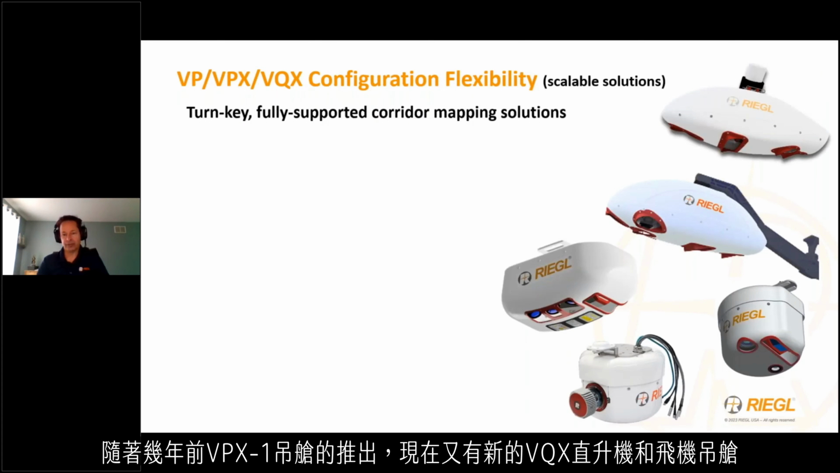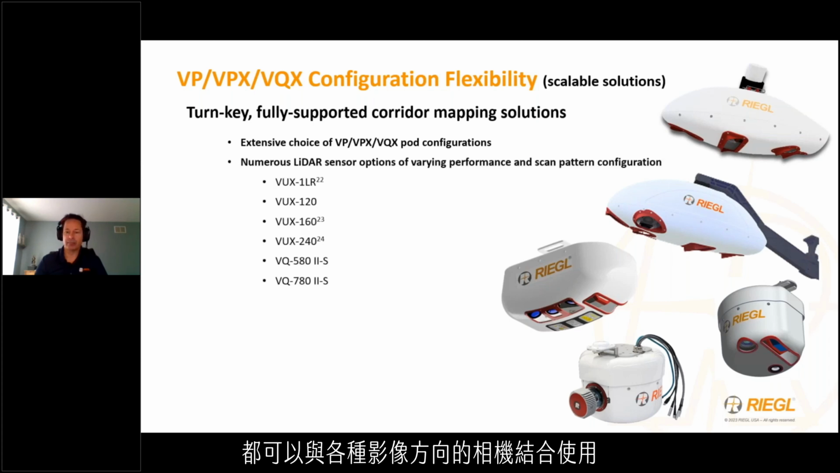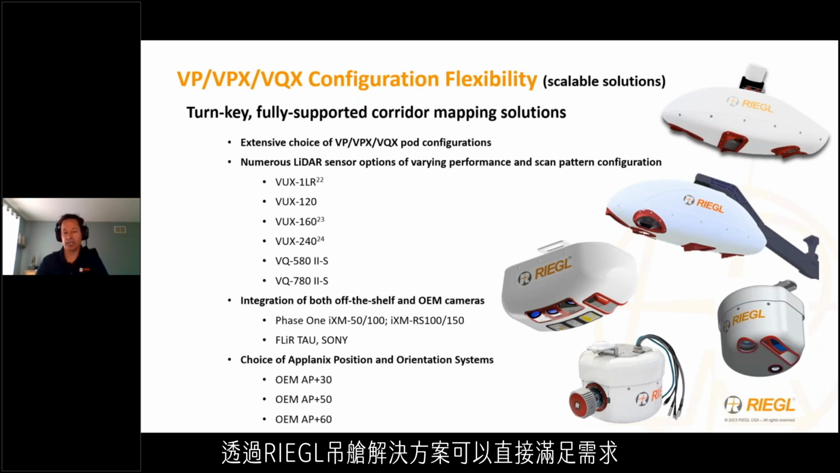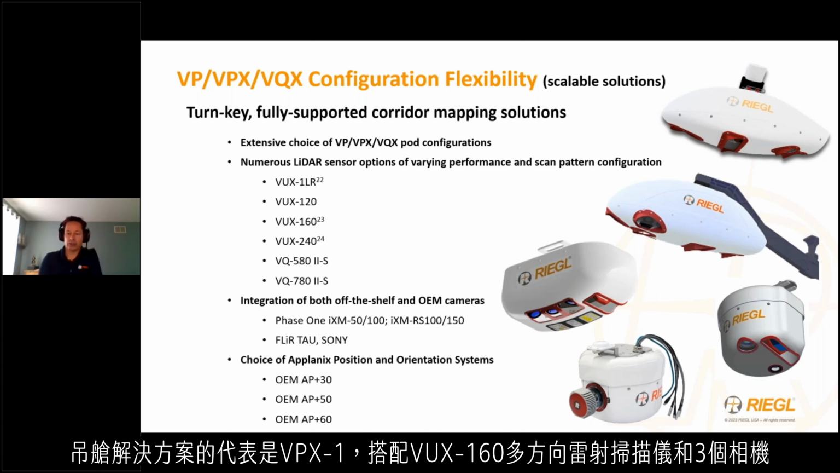With the introduction of the VPX1 pod a couple years ago and now the new VQX helicopter and aircraft pods, virtually any RIEGL VUX and VQ single-channel laser scanner can now be combined with cameras of various image orientations and GNSS-INS systems, such that most all corridor and oblique mapping application requirements can be addressed directly by a RIEGL pod solution. Offered as a turnkey commercial off-the-shelf solution with all required system components and software, the RIEGL pod solutions are